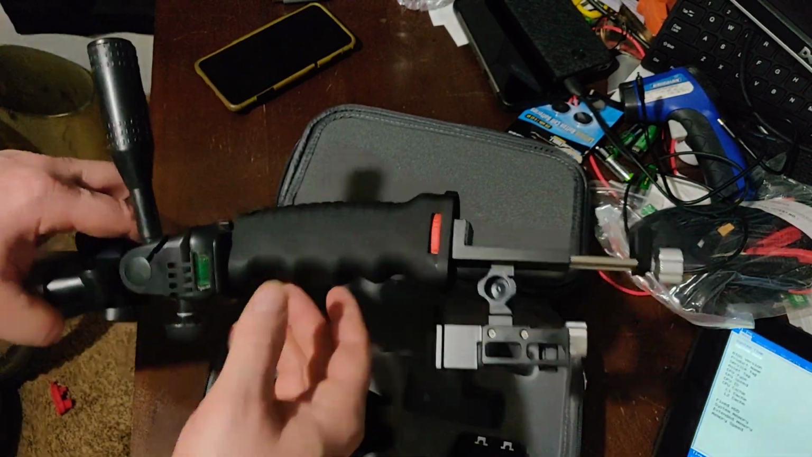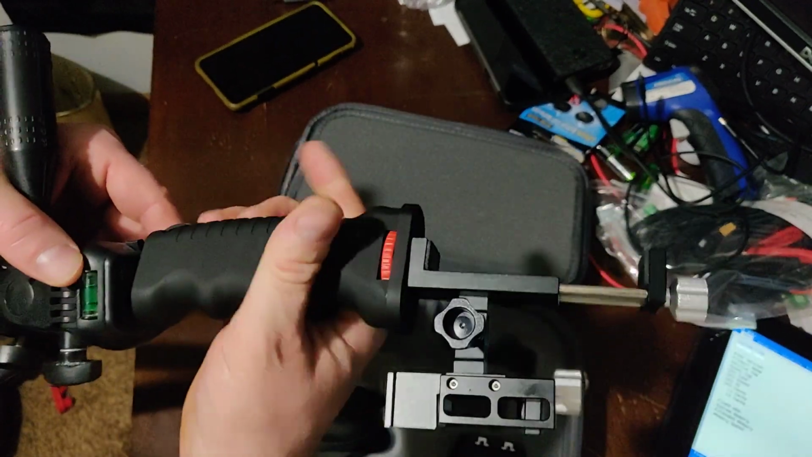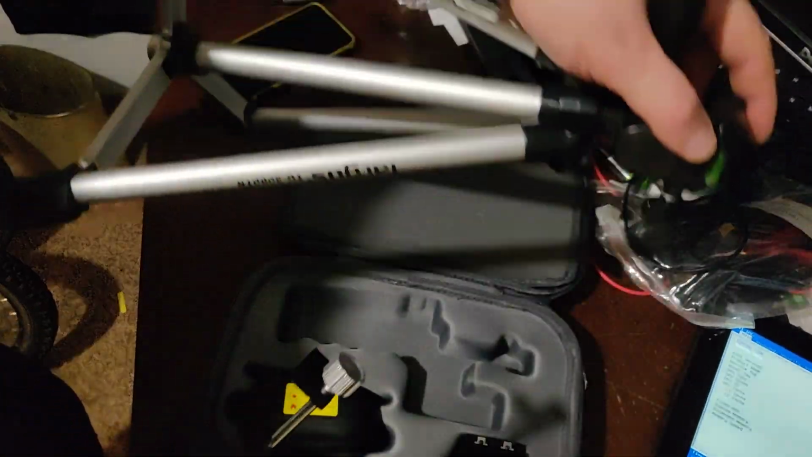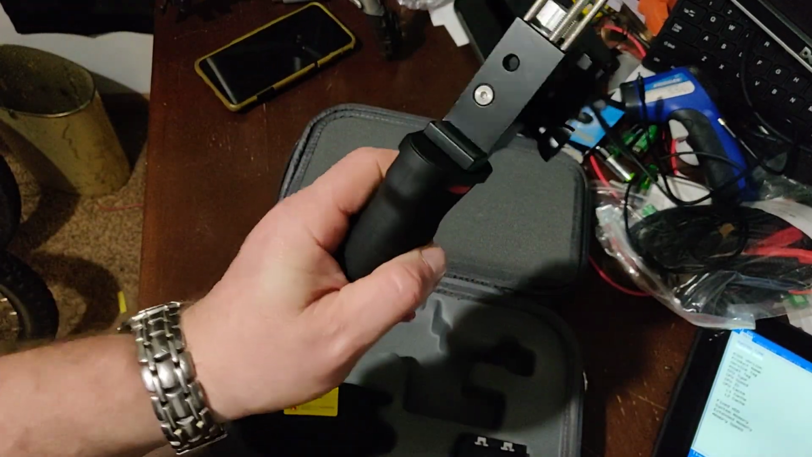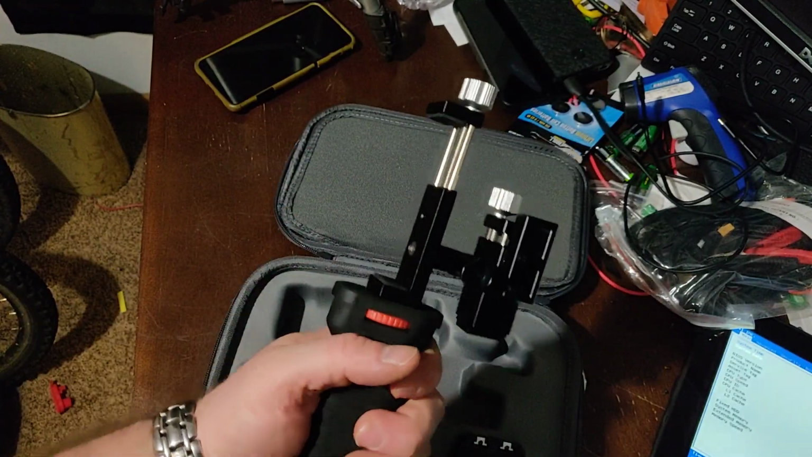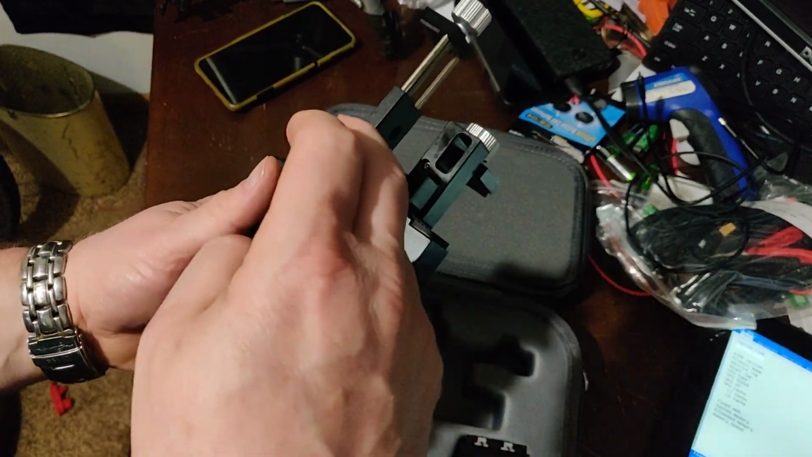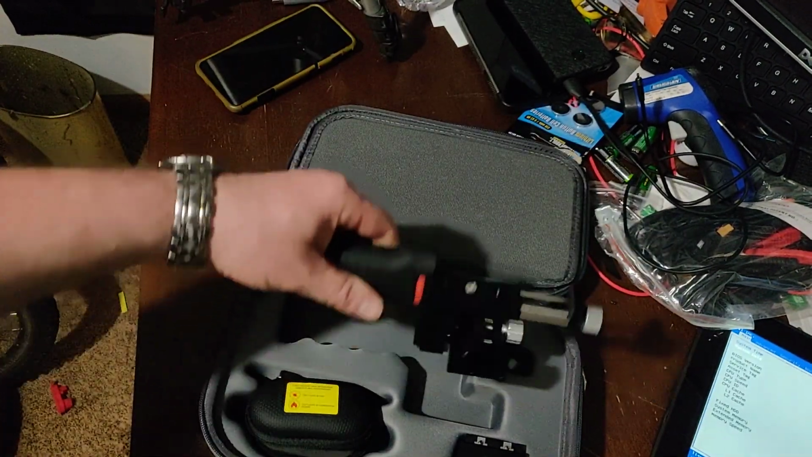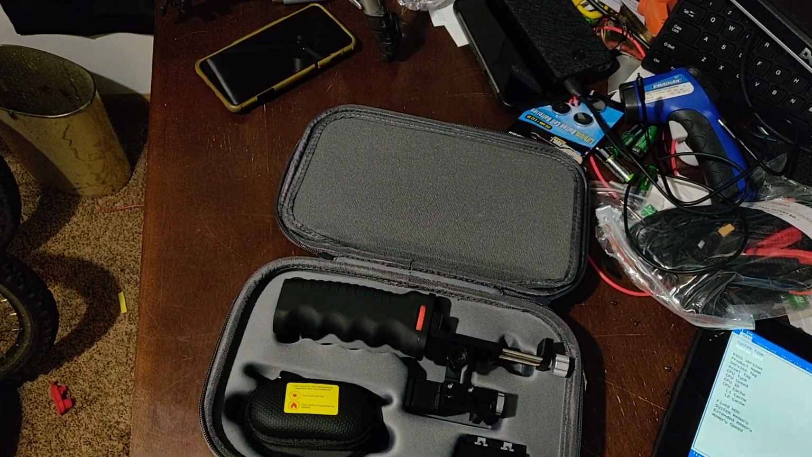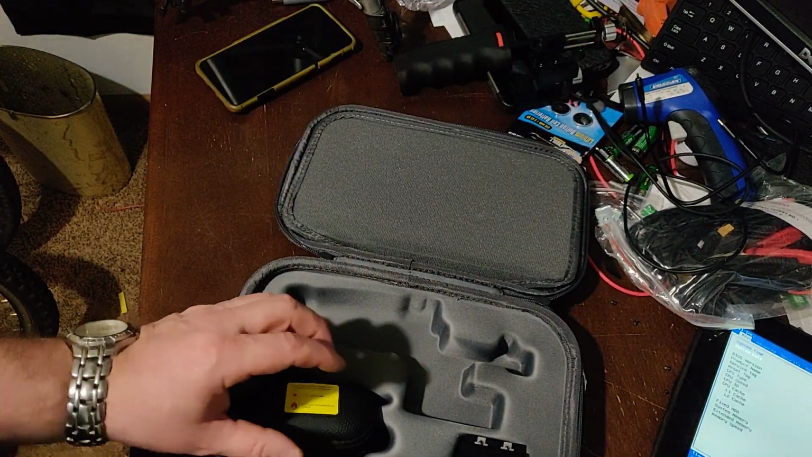This is where you put your phone. And I will take this off. It does not come with a tripod. That was just something I added to the mix. This is nice. You don't have to use this, but it's nice. You put your phone here, you put your little camera here, you run a wire over, you open up the application, and you're good to go. So this would normally sit right here. As I said, I don't feel like messing with putting it back.